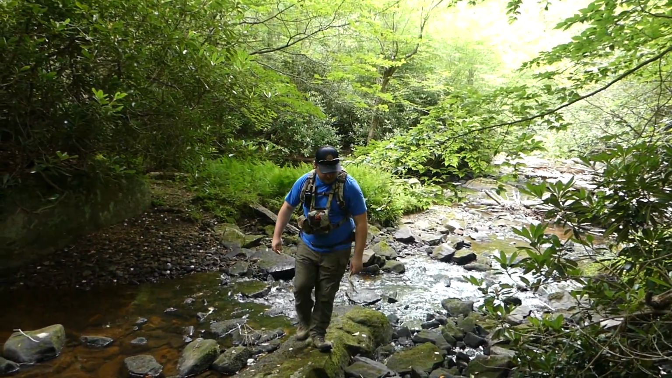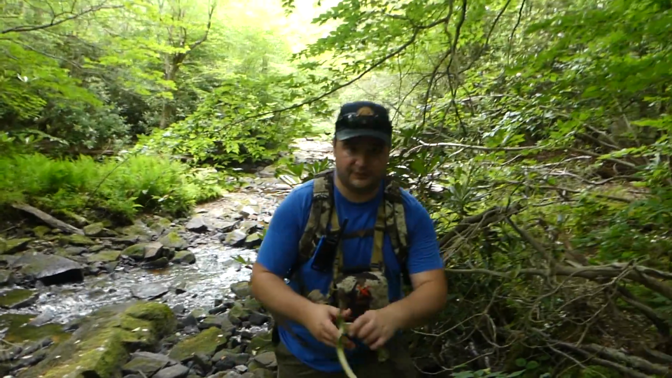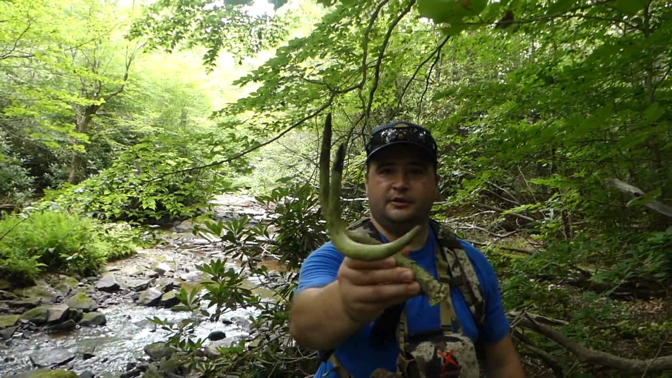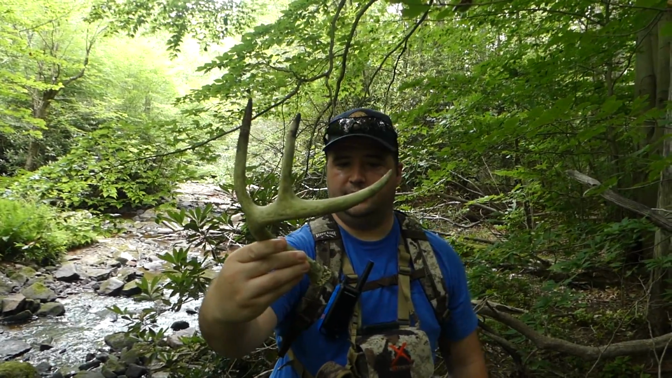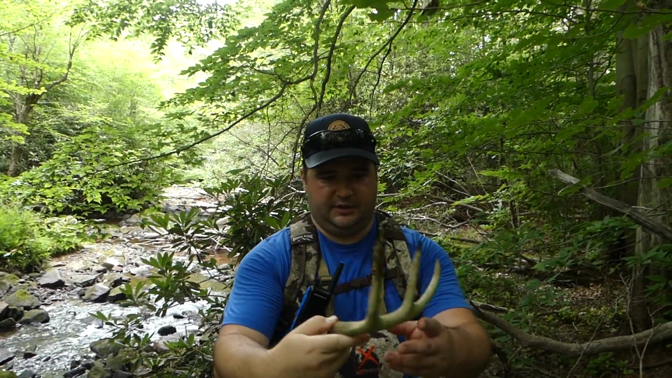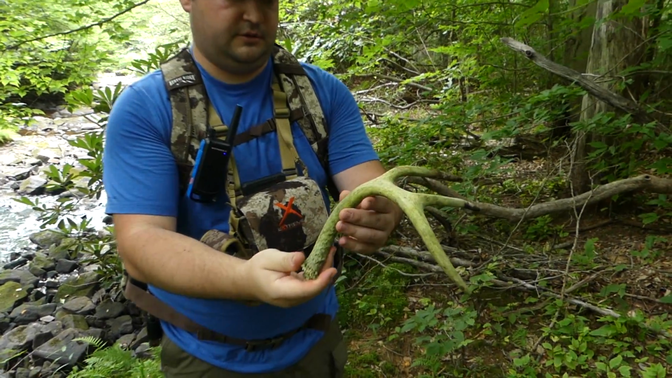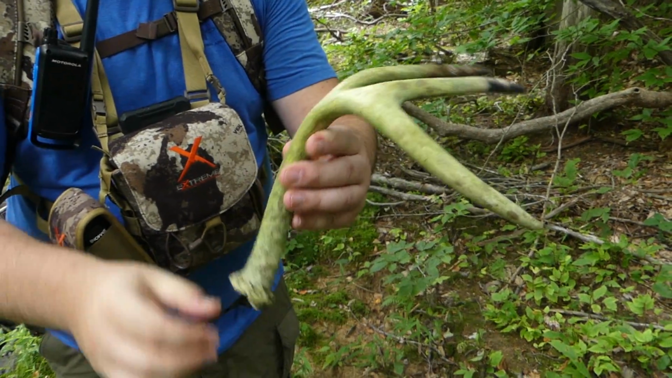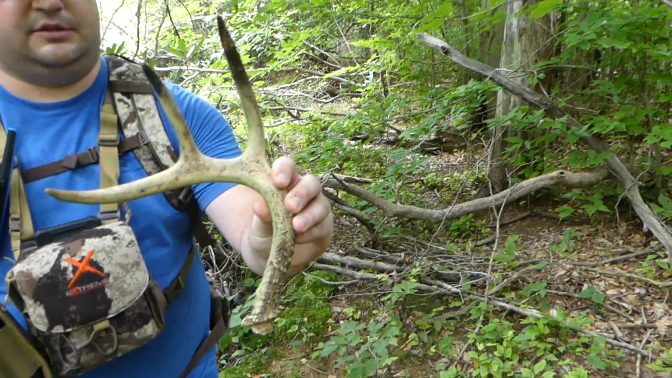How many hours did we search for antlers in March, and we couldn't find one? And it's what always happens. You always find them when you're not looking. You're just out walking in the woods, but not when you're looking for them. But obviously it's probably this year. I mean, it's been in the water and stuff, but you can tell we probably have this buck on trail camera at some point. It's not too far, so.